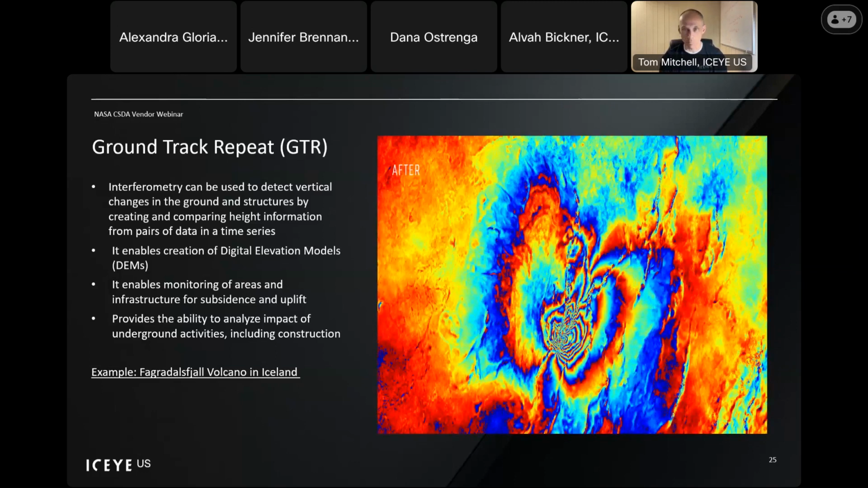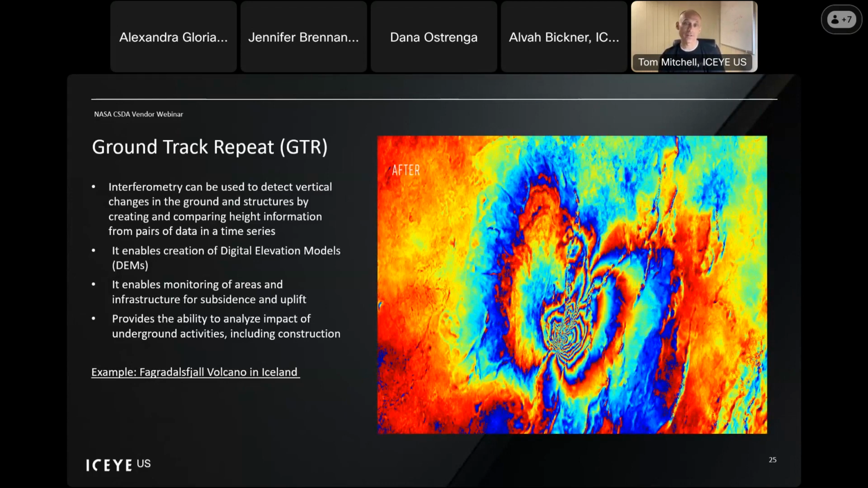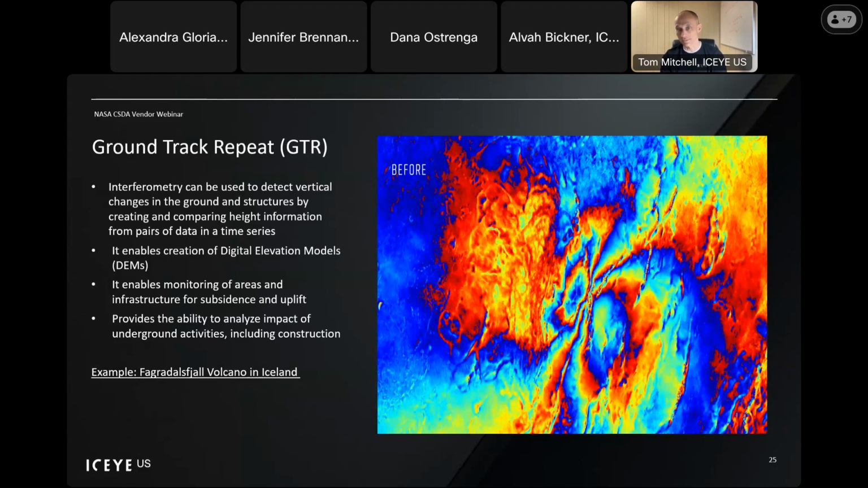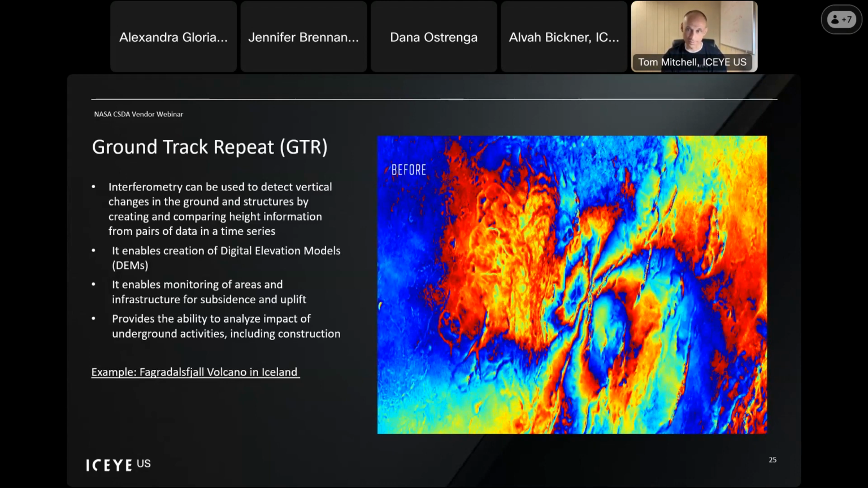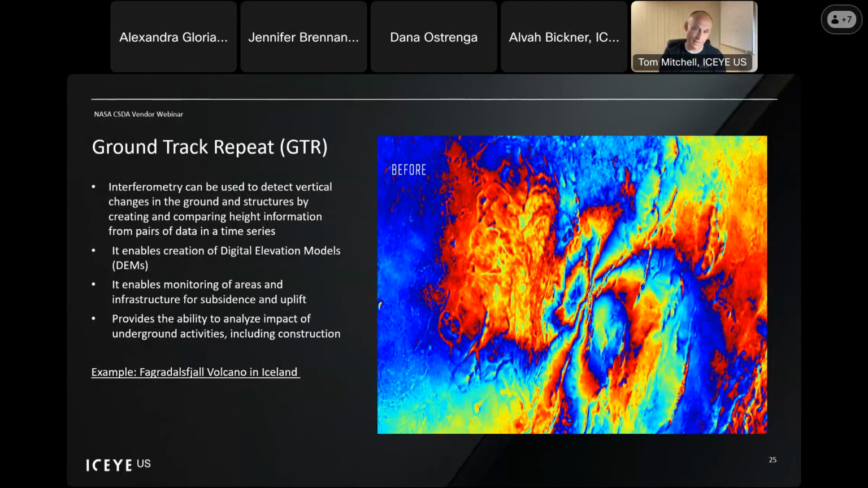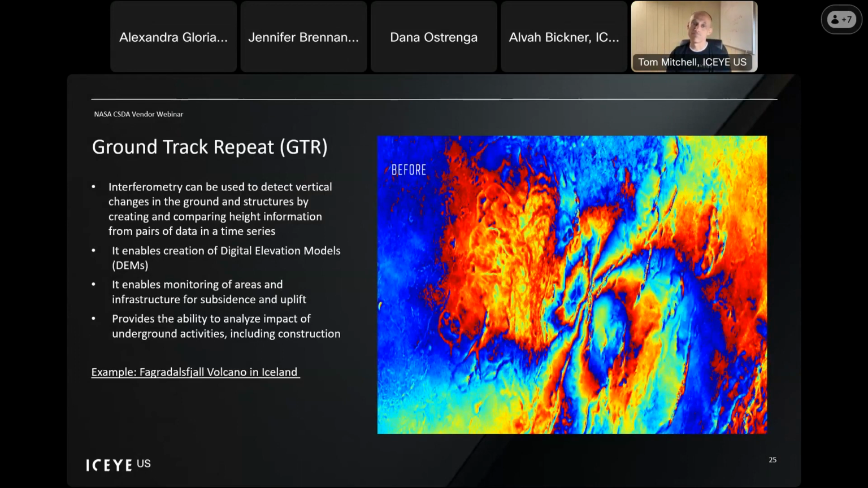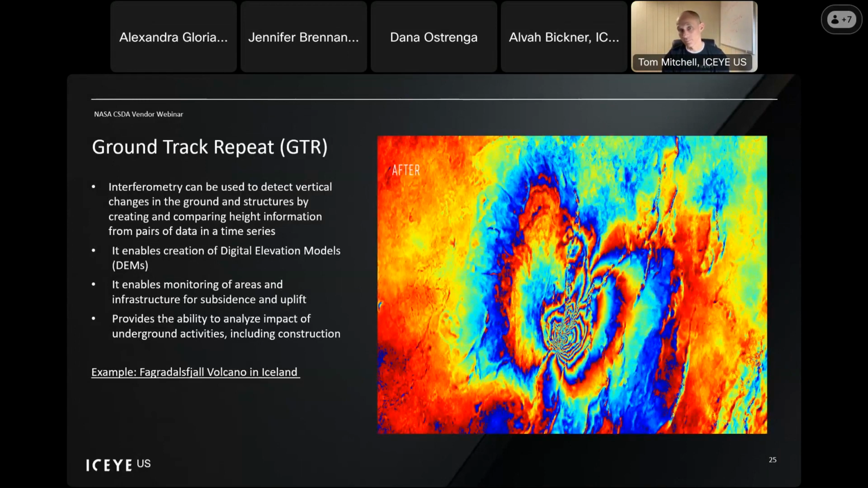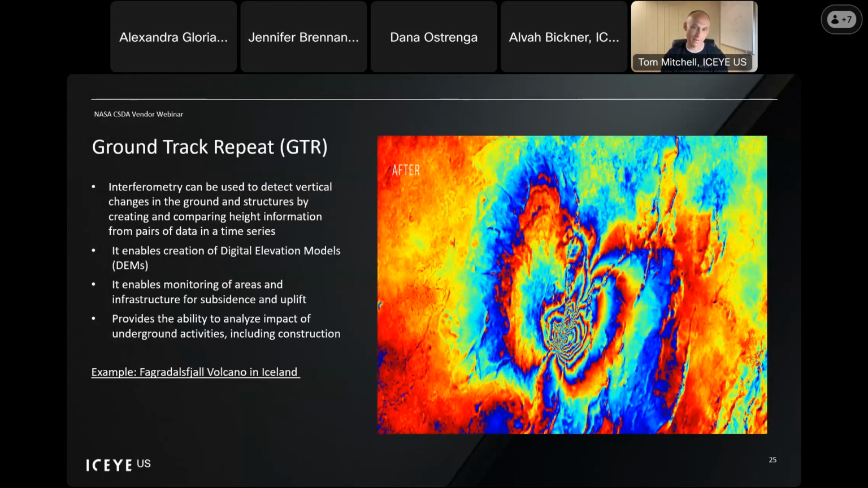at that one point in time. If you collect stacks of these interferograms, you now can get an idea of how the ground is moving, how the subsidence or uprise in earthquakes or volcano zones. You can monitor infrastructure like dams or buildings to look for movement and potential failures of those. The example we have here on this slide is before and after of a volcano in Iceland. So comparing the interferograms from before and after this event, you can get a sense of how much the ground has shifted from that volcanic activity.